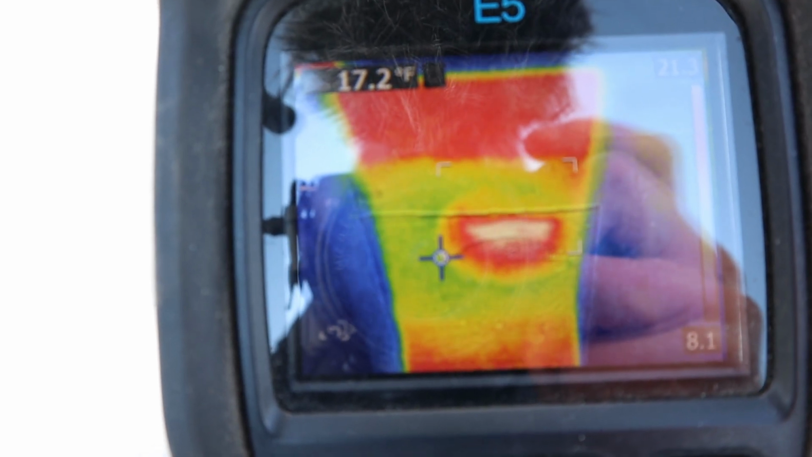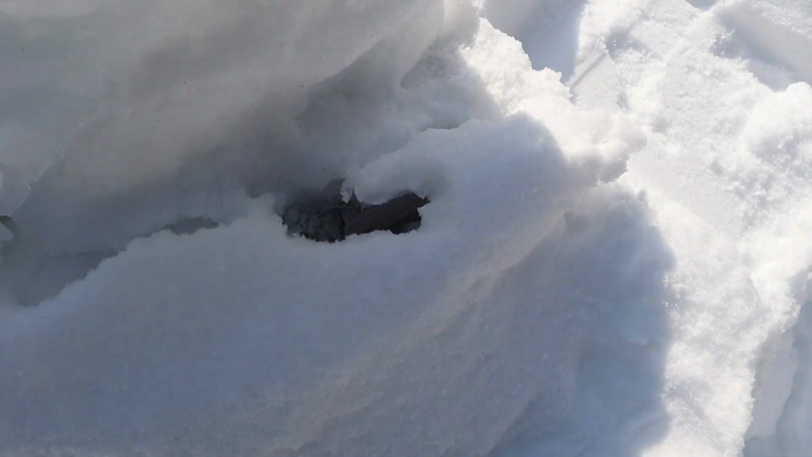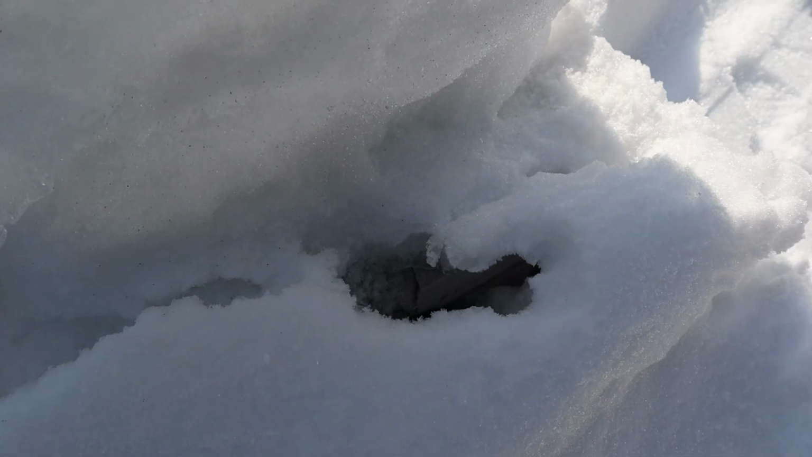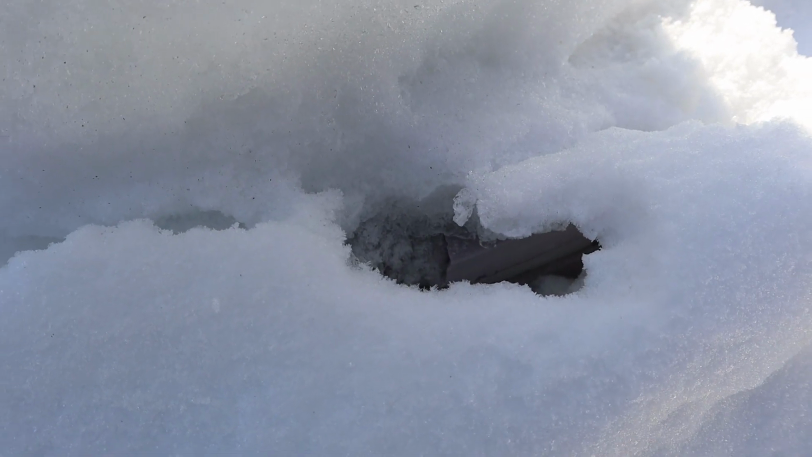I'm going to take a look at the back side of this one. This is the kind of chimney I was talking about, where the heat seems to be coming off from the hive.